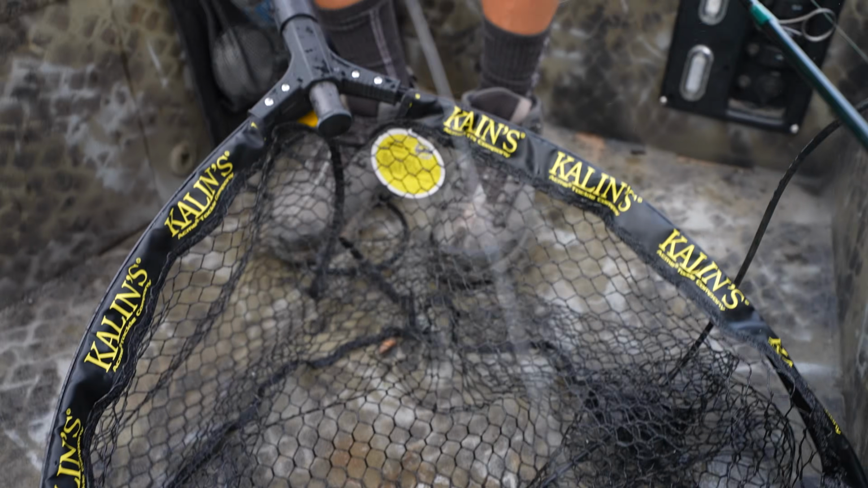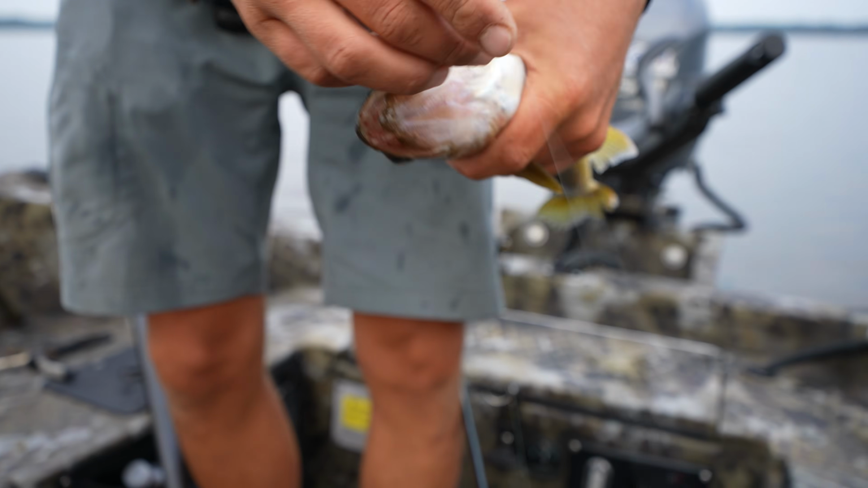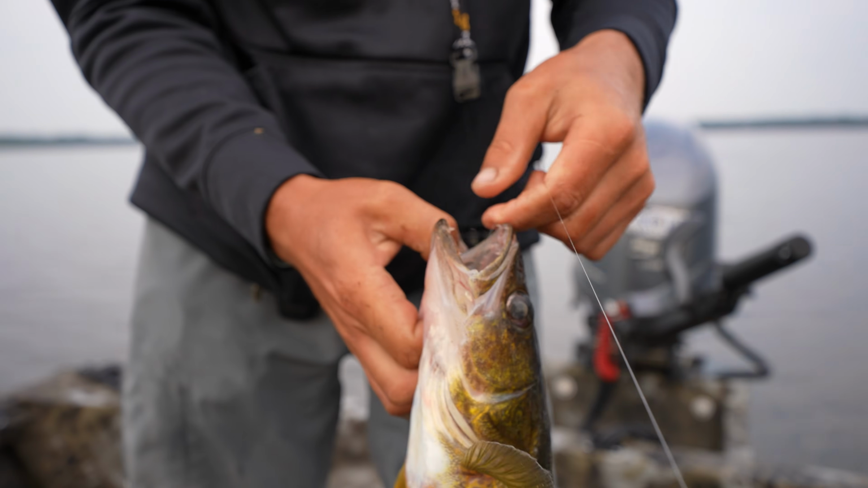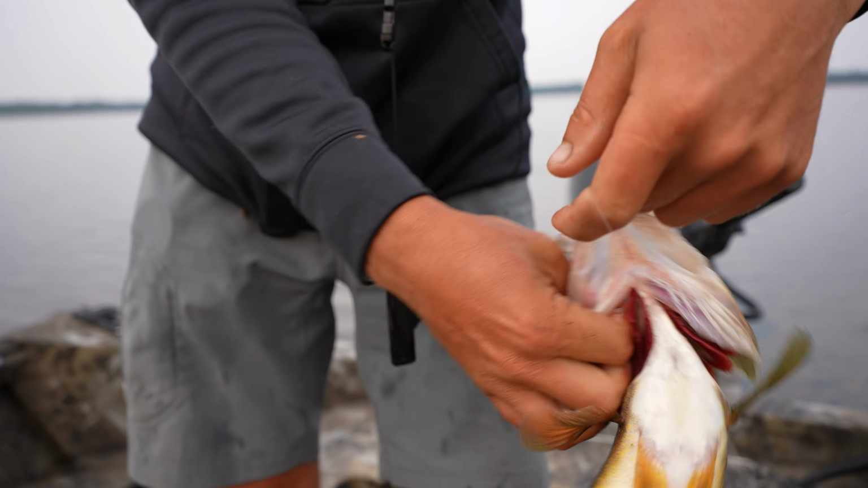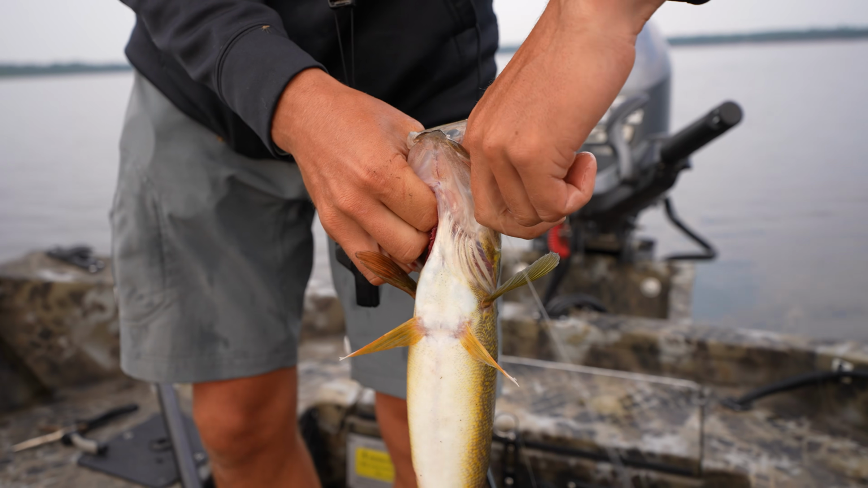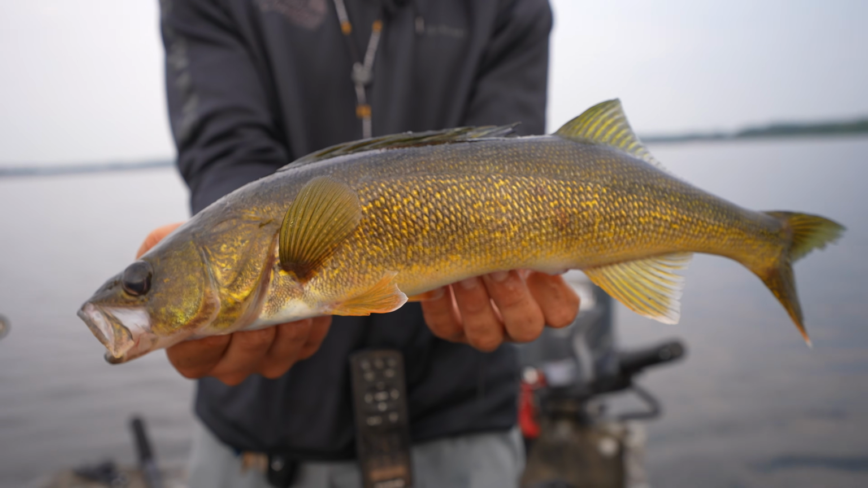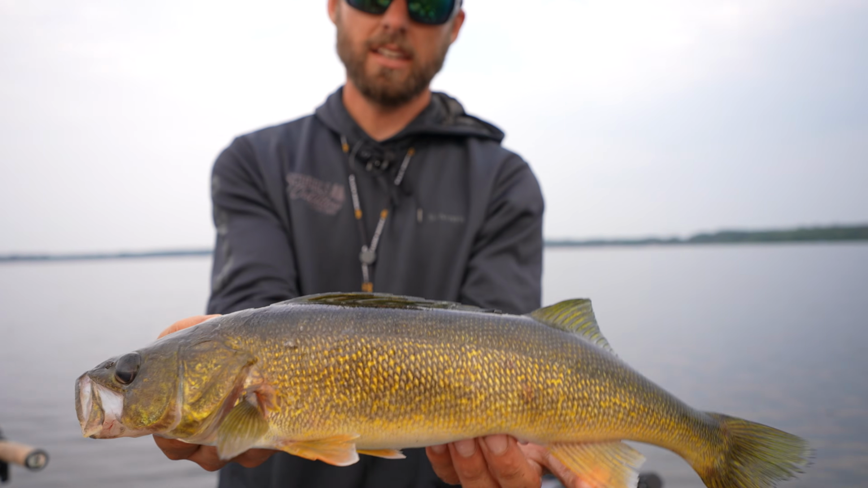Come here, buddy. It does feel good though to kick it back to the basics here this morning and just throw it down old school on some small water side imaging with slip bobbers. And there we go. Another nice walleye right there, baby. Getting it done this morning.